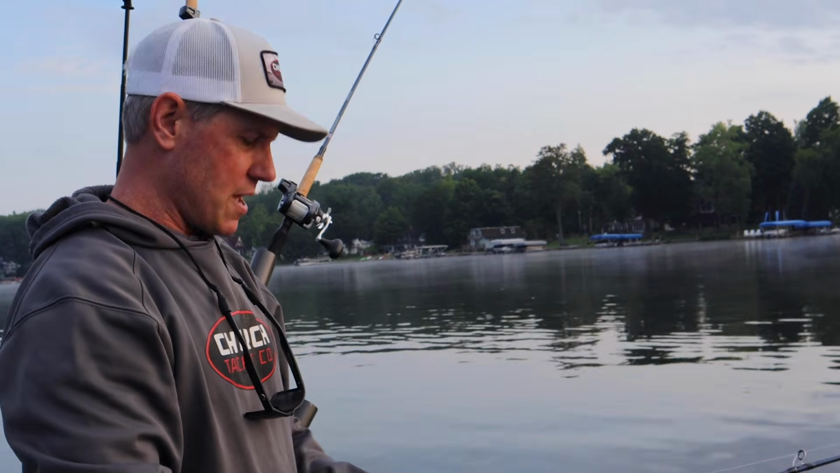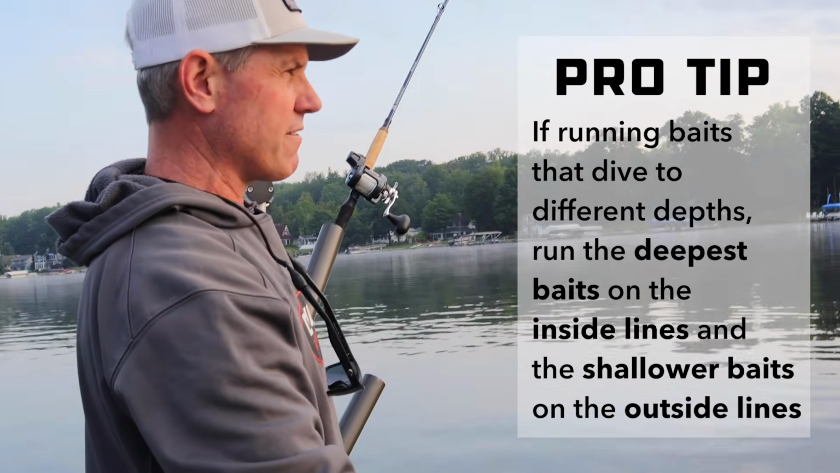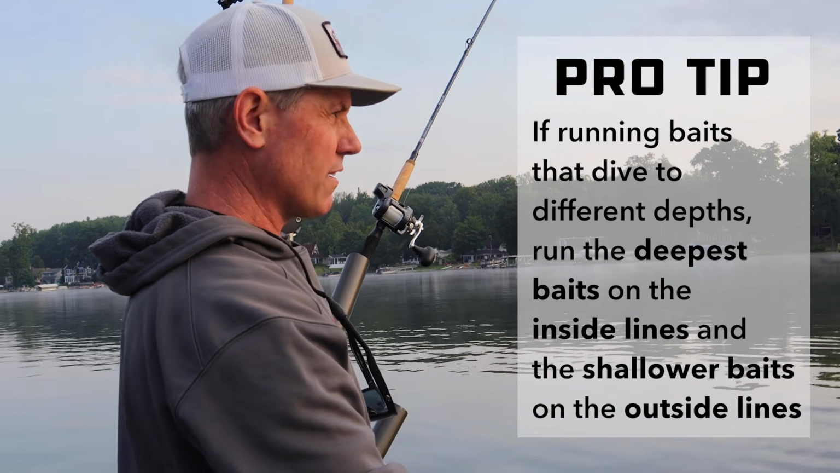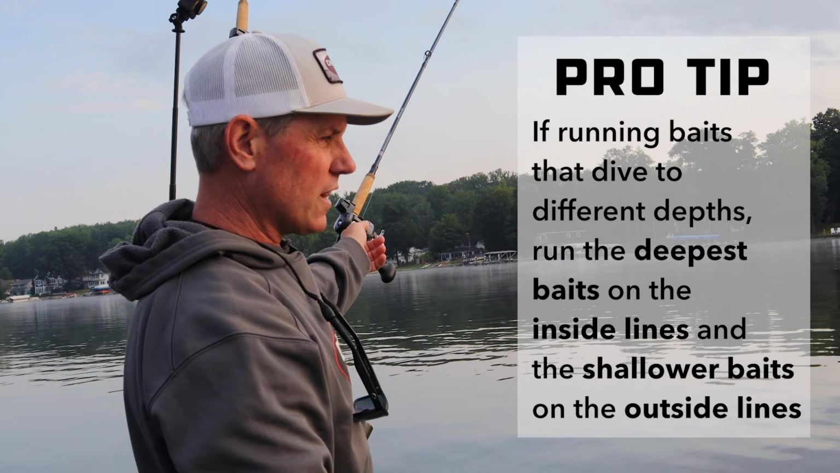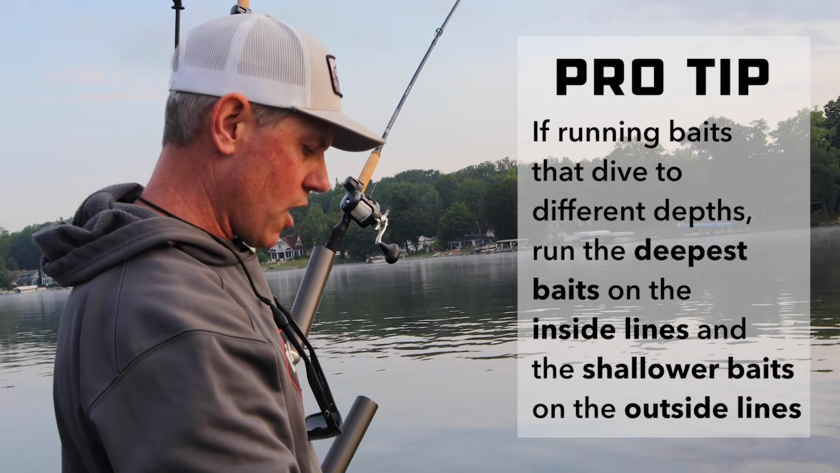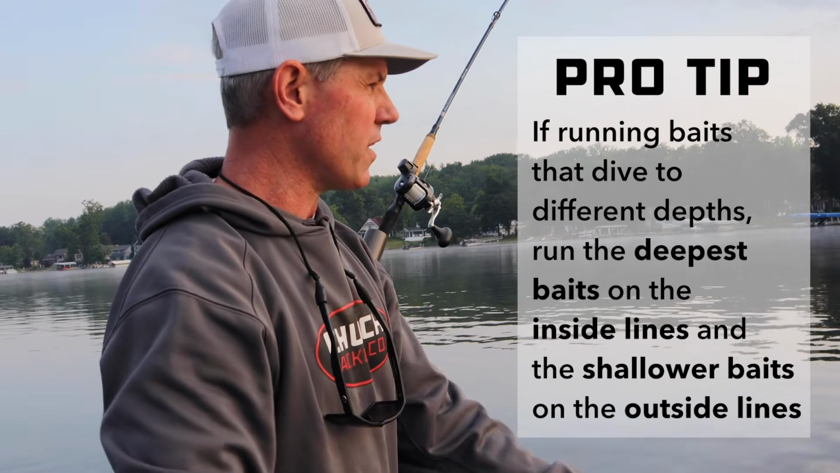These are all the same crankbaits. If I was running different crankbaits with different dive curves, I would run the steepest on the inside, the shallower divers on the outside. Makes it a lot easier to not tangle lines that way.